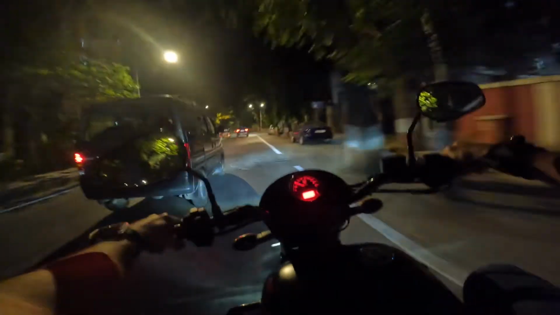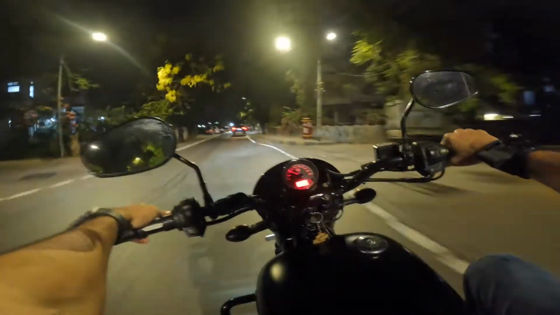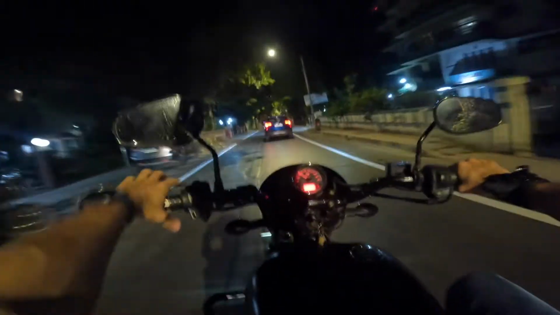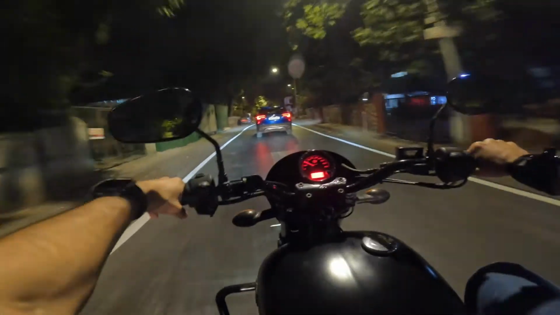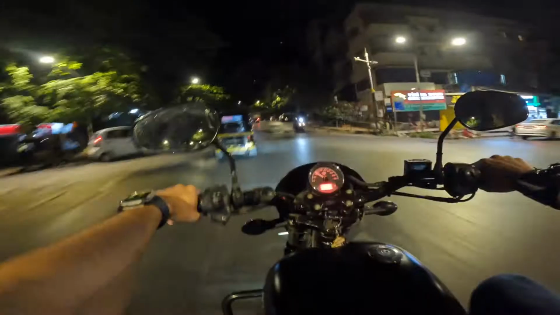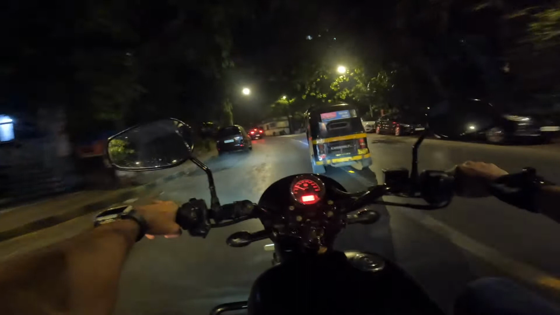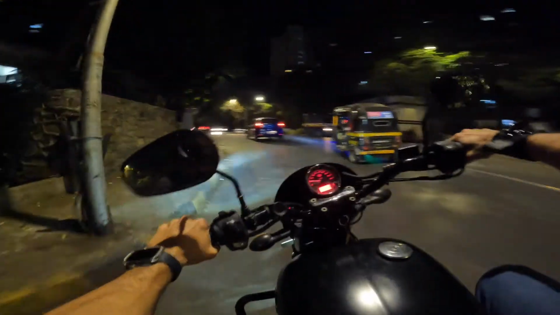Favorite roads. This road leads to Bandstand. Straight ahead is Bandstand, and if you take a right ahead from this road, you will be headed towards Bandra and Carter Road. Like we are in Bandra, but towards Khar then. I'm just going to switch into the normal view and not the wide angle view now. Yup.